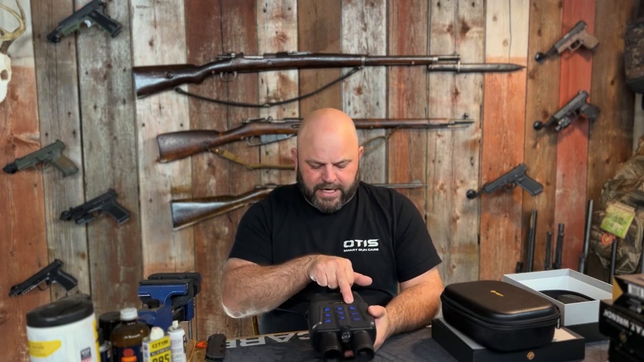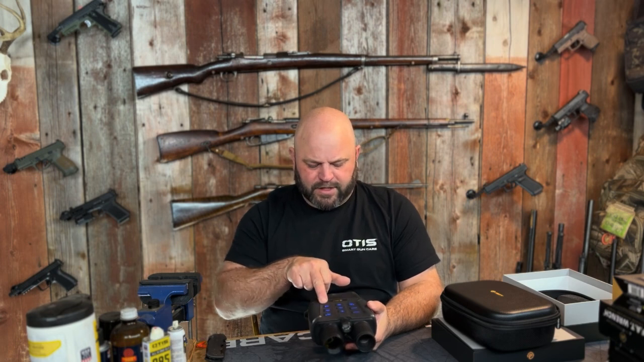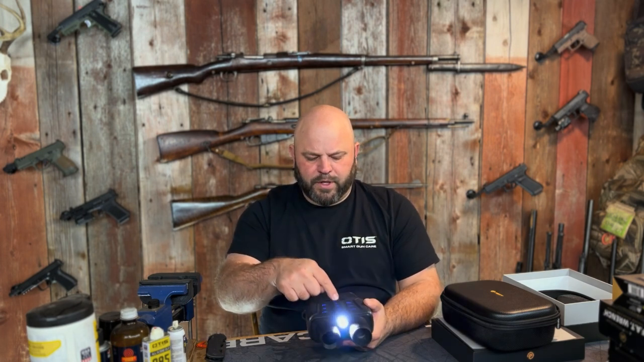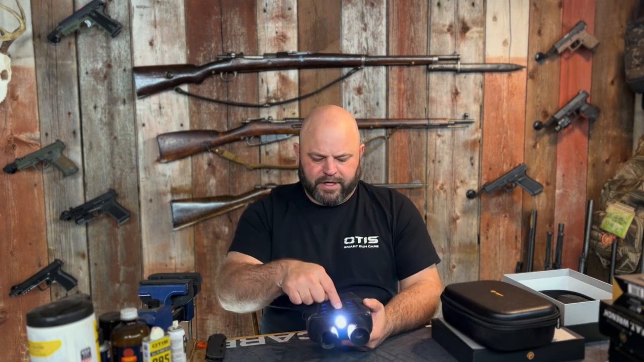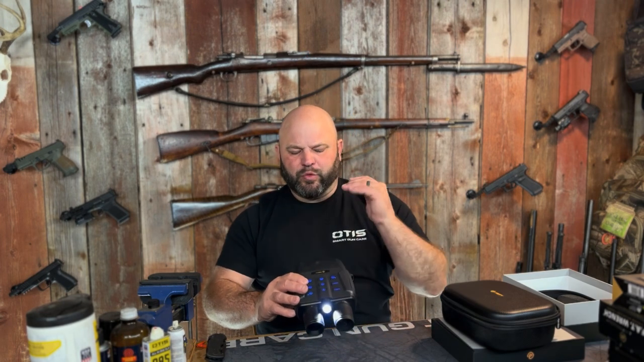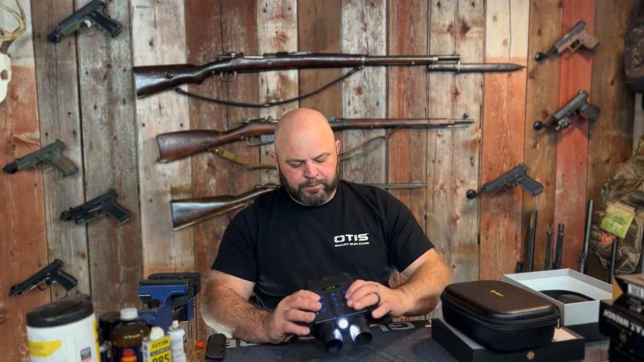Magnification buttons here up top. Left side has the positive magnification. Right side has the negative magnification. Up front right has your IR to turn on. Front middle has your flashlight and strobe. I can't imagine you want to disable the strobe for any reason, but the flashlight would be handy if you were walking to and from a hunt and needed a light in between using the night vision modes.